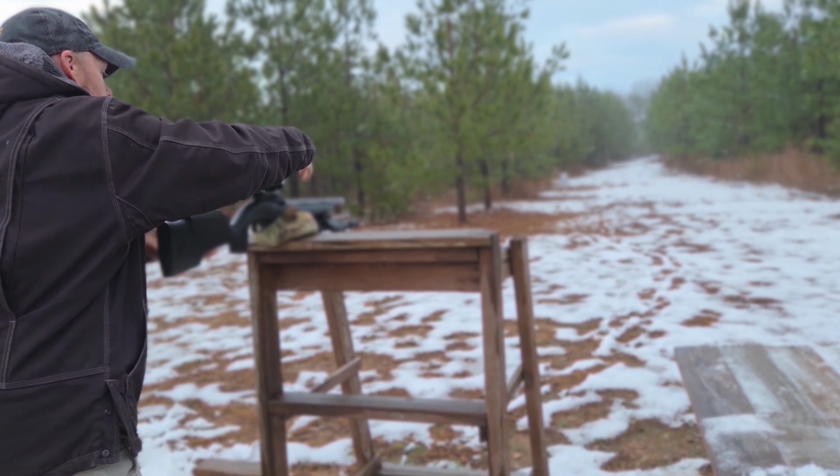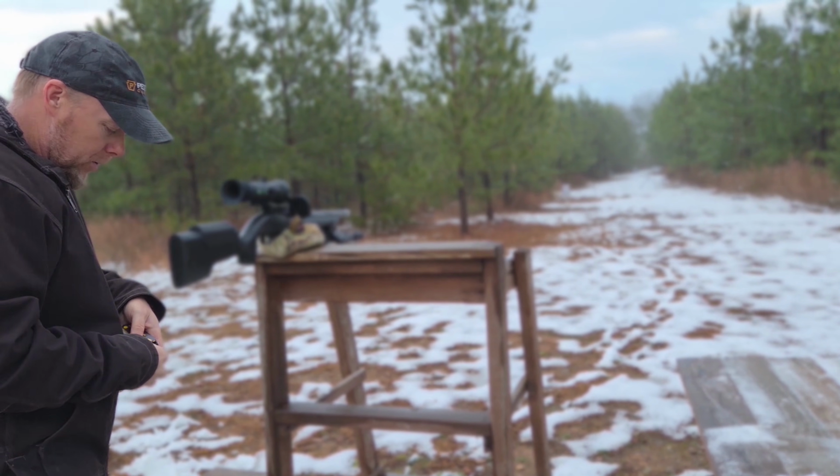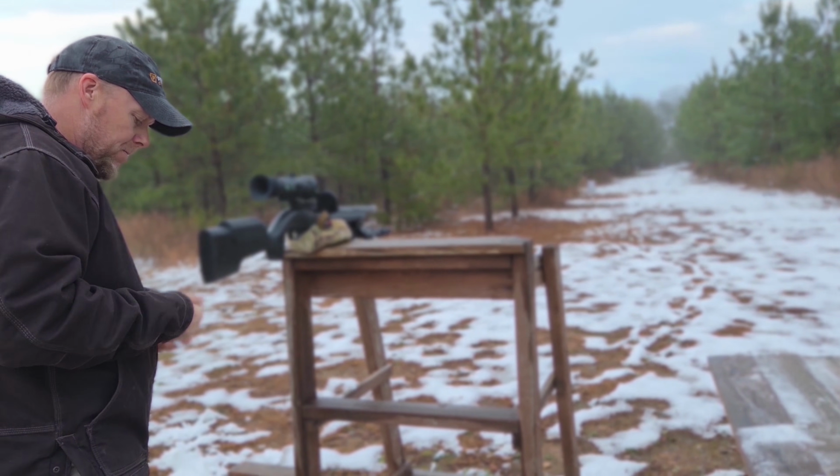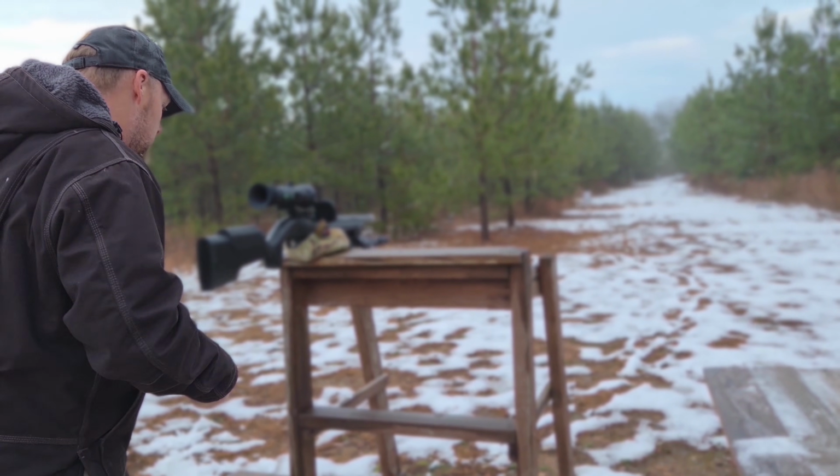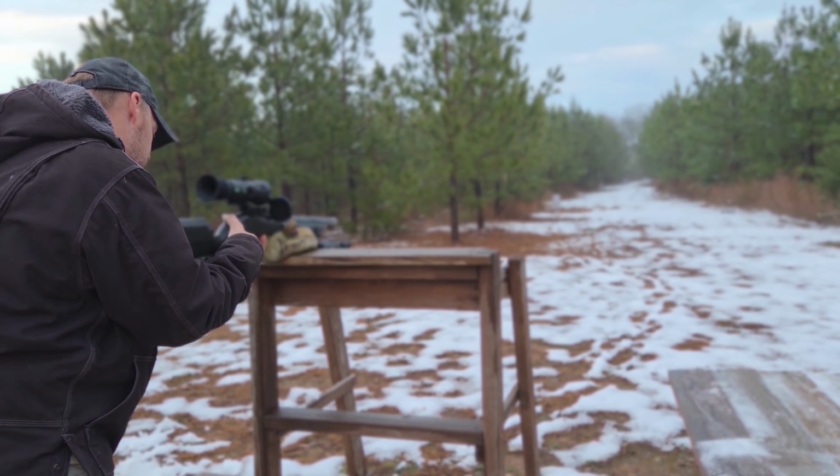All right. What we're going to do is load up this ammo. My hands are cold. I've been fighting pneumonia. So, see if we can get this loaded up.